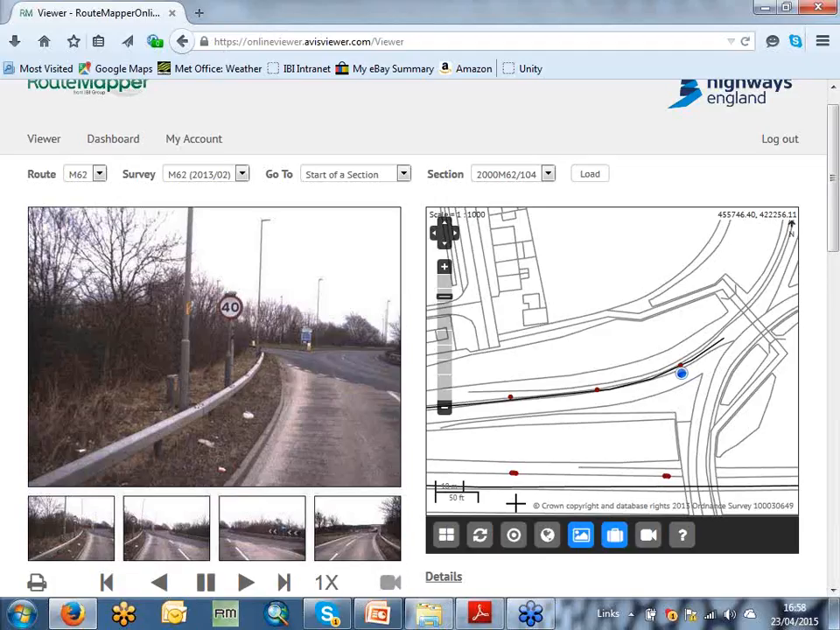So not only are we doing ramps, not only are we looking at other assets, we're about to explore the opportunity of what we call strategic diversion routes. So these are roads that are not within our direct control, but if we were to get a serious accident or an incident on our network, we have to route the traffic off onto local authority roads.